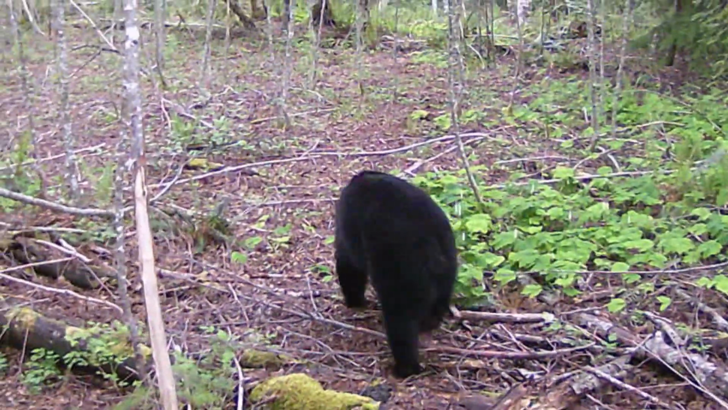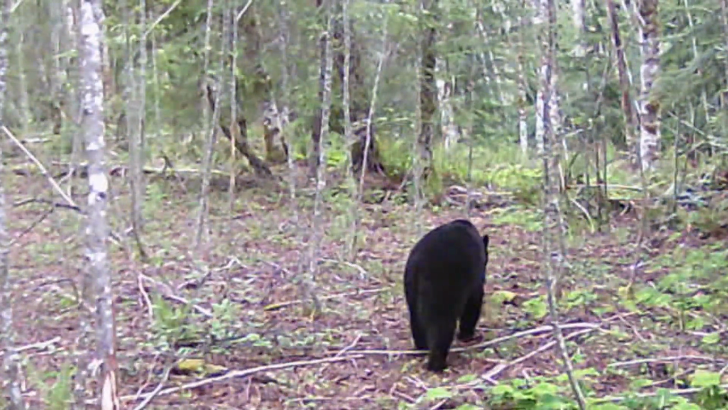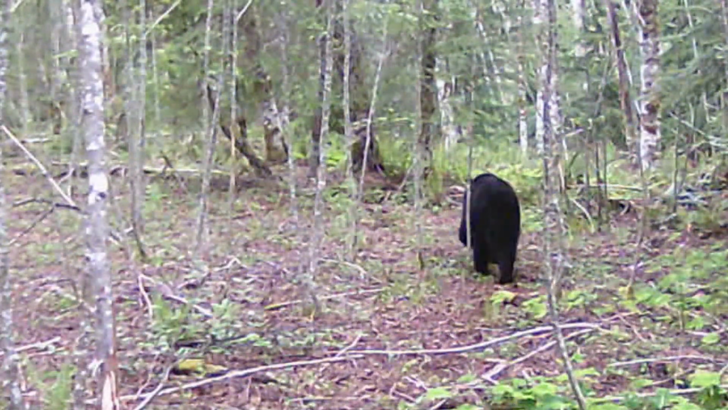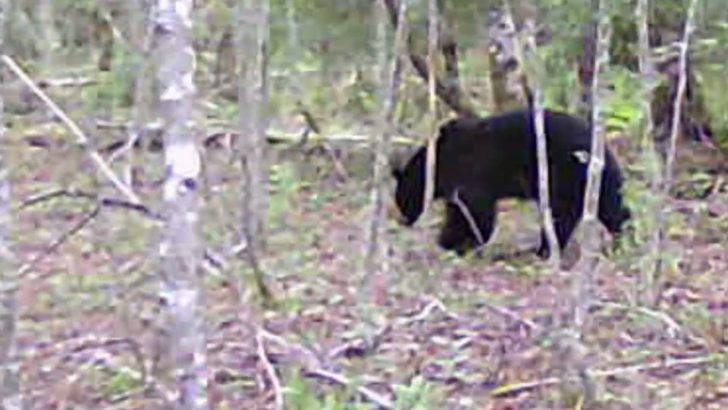Now this speed comes in short bursts, so they can't really run that long, but they can spin around, swat at another bear or something else, take off, probably run about a quarter mile before they really start slowing down, and they're persistent.